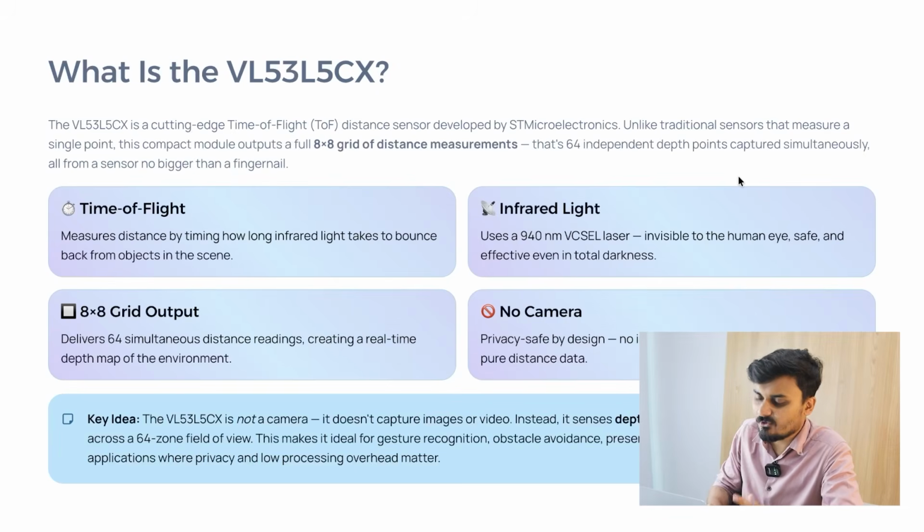Before we connect the module with Raspberry Pi and I show you the practical things, let's first talk about how this VL53L5CX actually works. I already mentioned that VL53L5CX is mainly a time of flight sensor. What it does is throw an infrared light, it reflects back, it takes the time the light took to reflect back, and based on that it computes the distance.